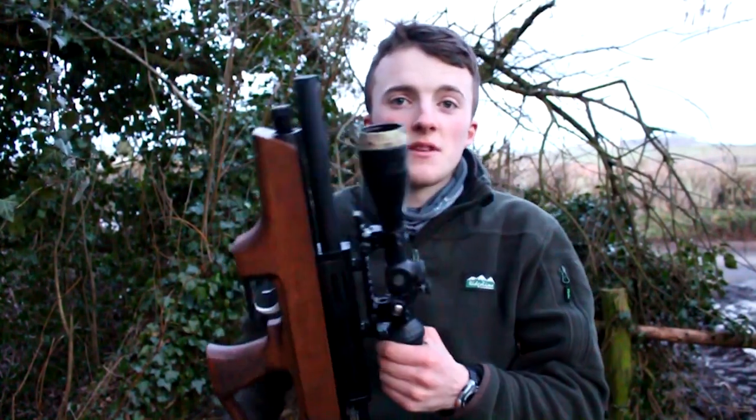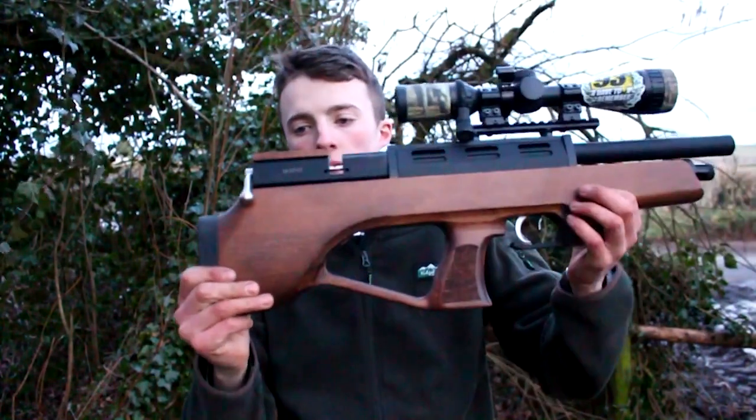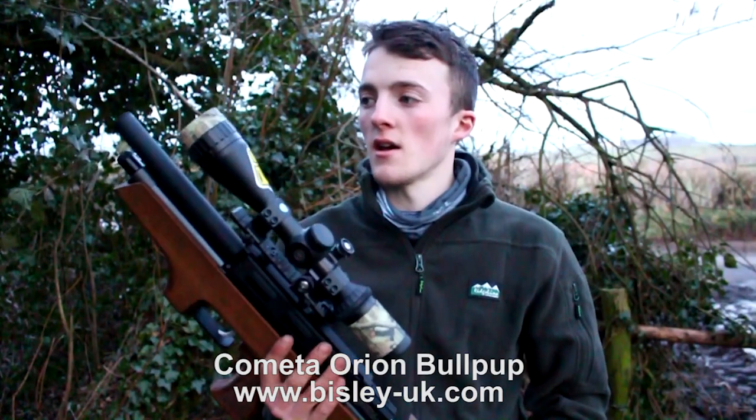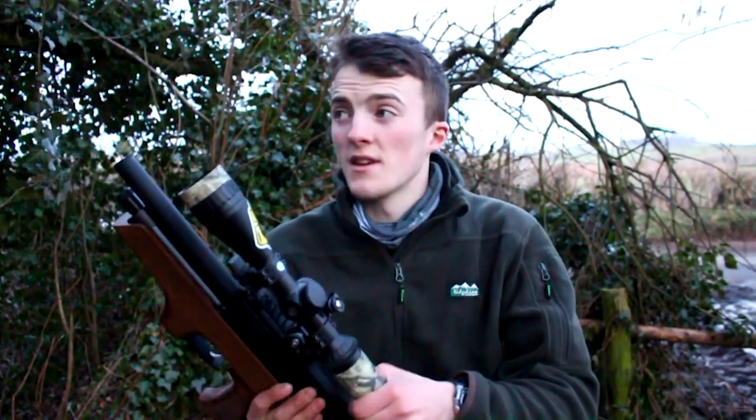The gear I'm going to be using today is the Cometa Orion bullpup. I've been zeroing this today, and it's spot on for rat shooting. Nice and short, so when I'm walking through the woods, I don't want to be clacking the barrel on things.